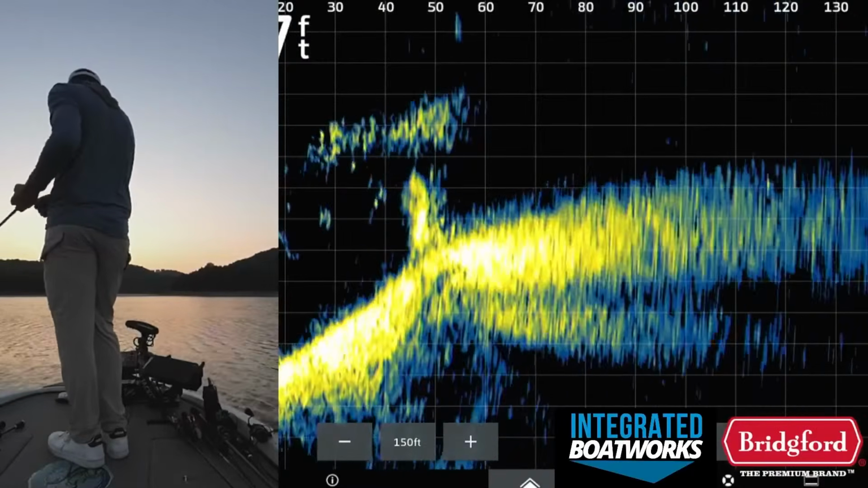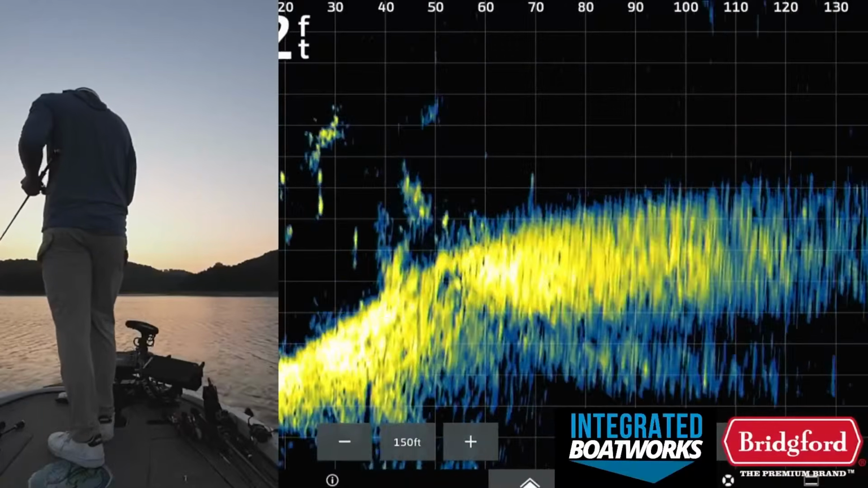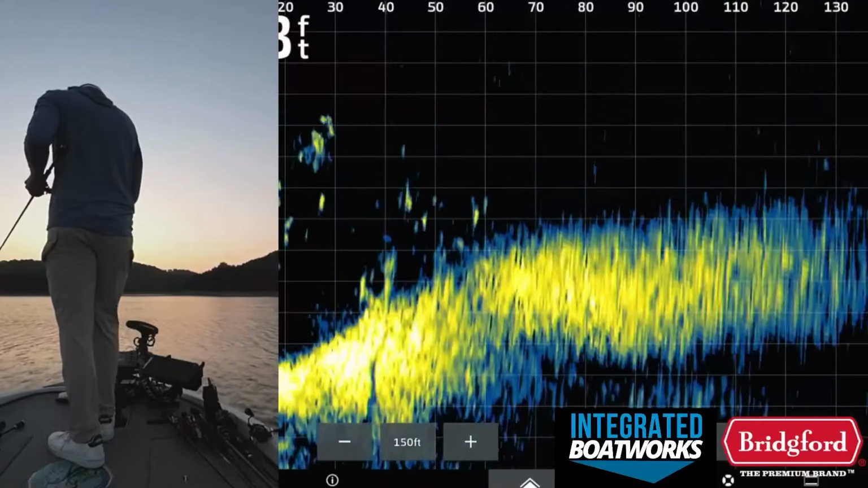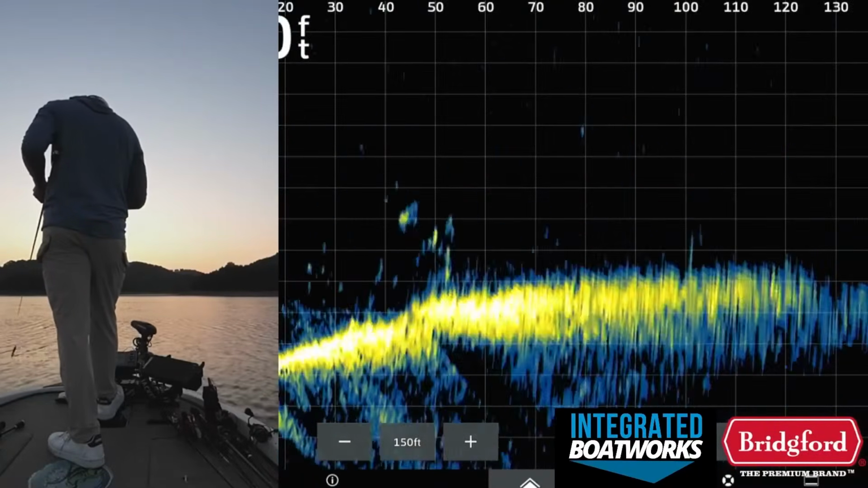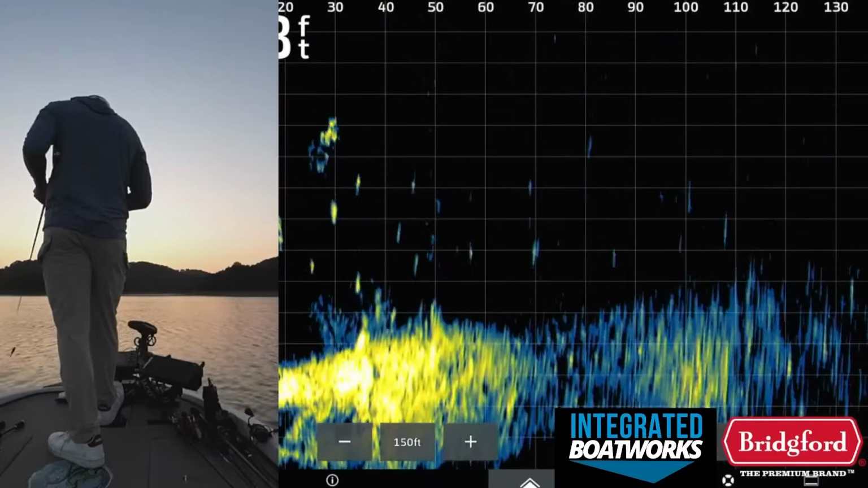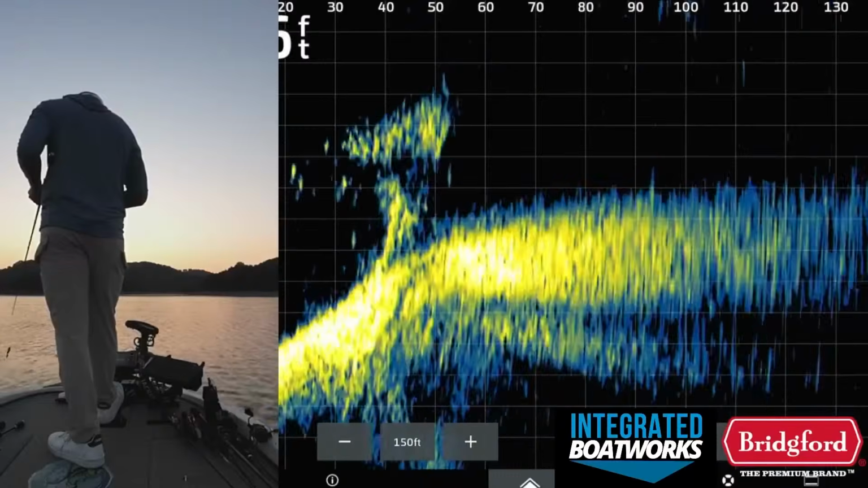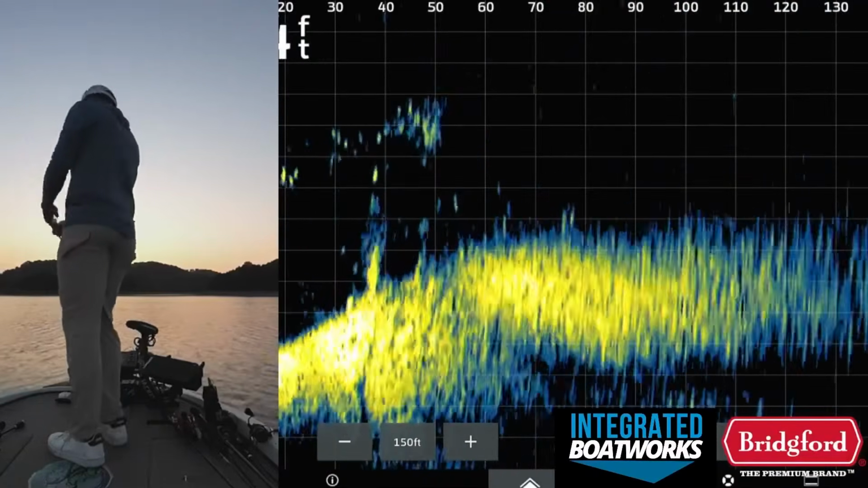You can see that brush pile at 50 foot. It looks pretty good. It just doesn't look like there's anything that jumps off the screen. It's not like, oh, there's a bunch of bass down there or anything. Nothing really jumping off the screen right now that's telling me that I'm missing anything or that there's anything crazy going on. That brush pile might be better though